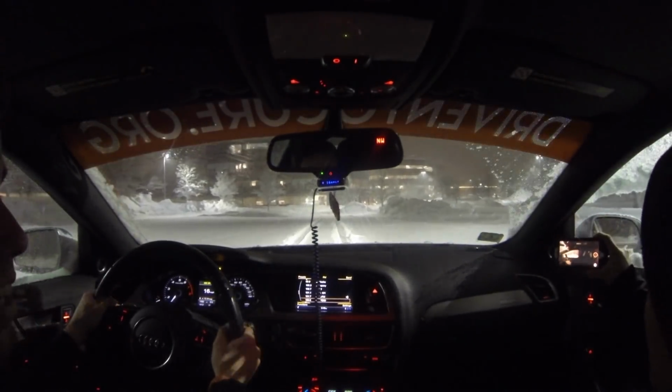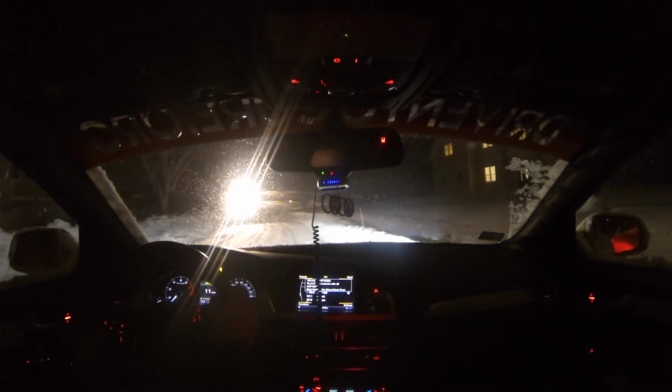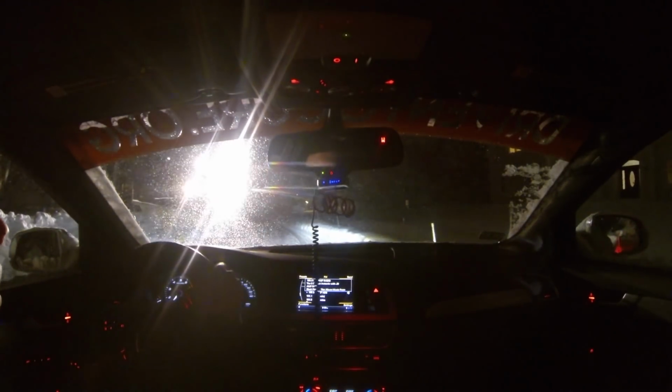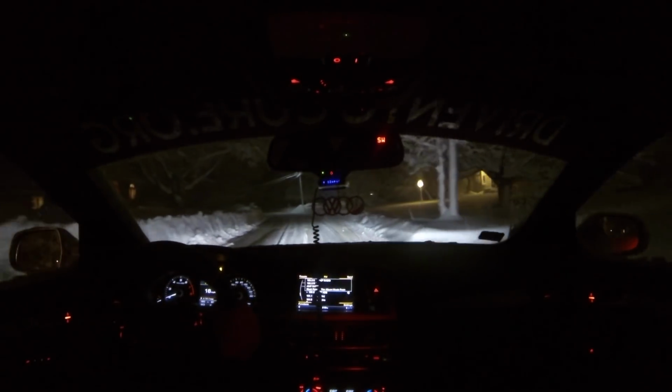It smells like tires. Okay, we're not gonna make that. I don't know if we can make that. Oh, that's literally the curb though. Plow. Oh, I really hope that thing didn't scratch the side of my car, but I'm assuming it did.